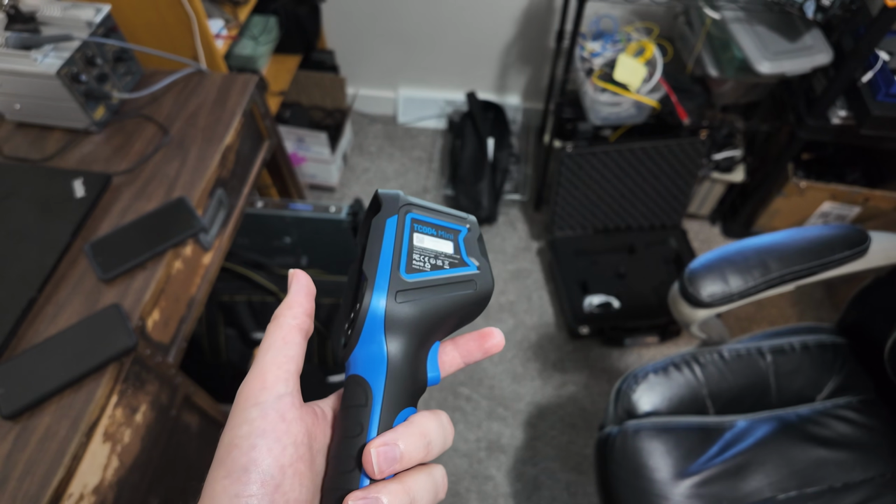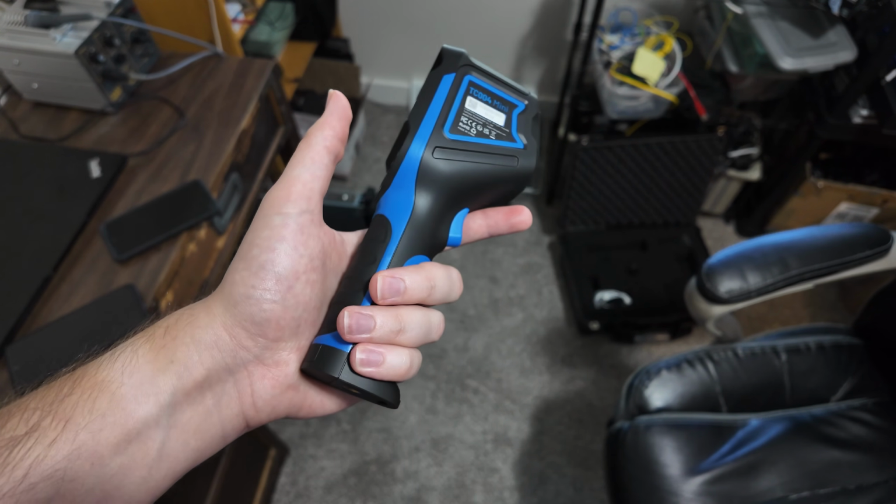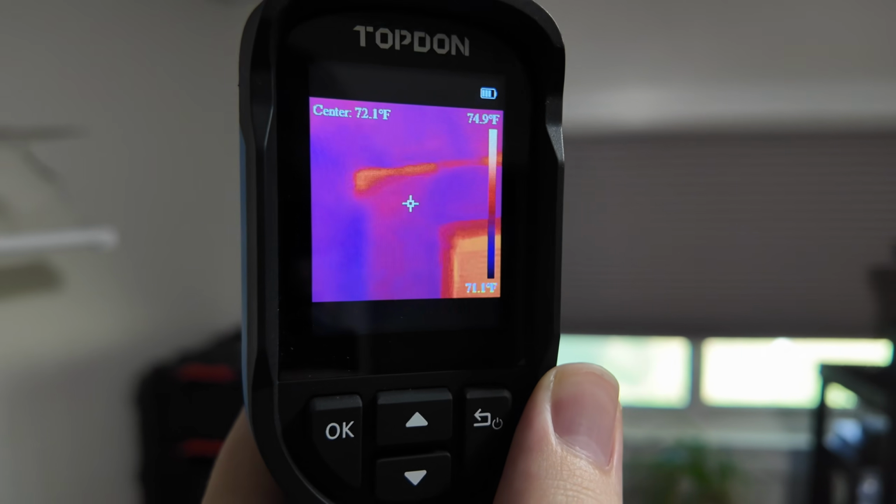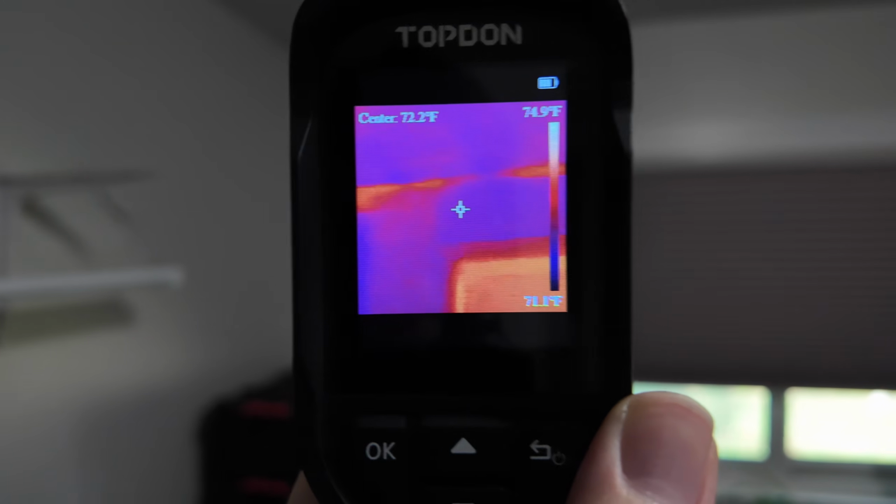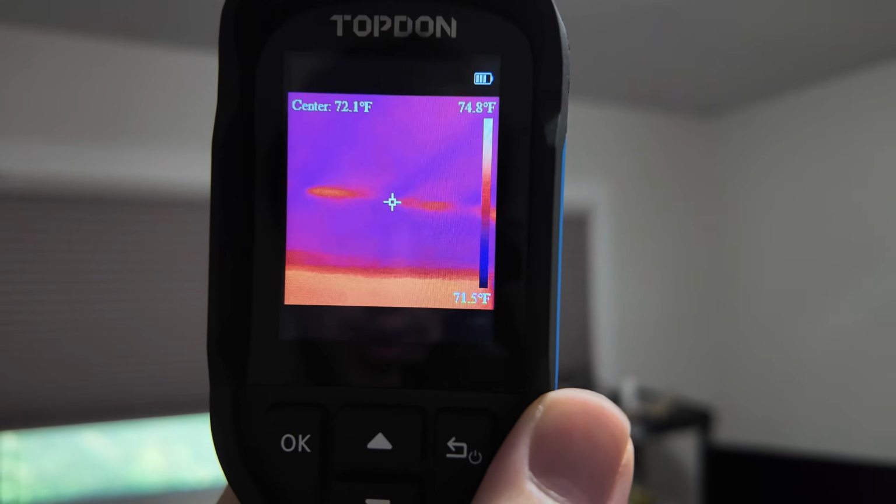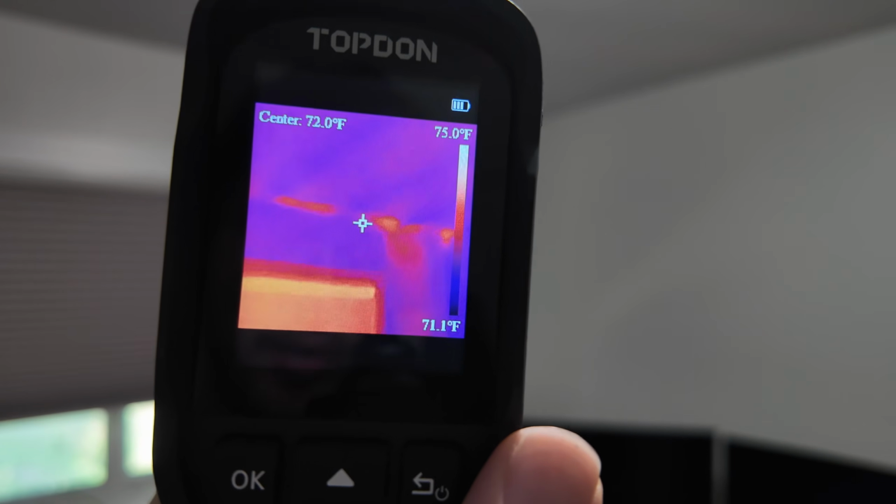So one use case for this would be checking your house for thermal energy transfers for insulation and things like that. So we have my blinds right here, and you can see that it's around 75 degrees, but if we hold it up a little bit more, you can see the edges of my room have some temperature in there. Now that could mean a few different things. It could be that there's no insulation at those specific parts. It could mean there's like a beehive in there. There's a lot of different things that it could mean. There's only one way to find out though, but now I know where to look if I want to using this camera.